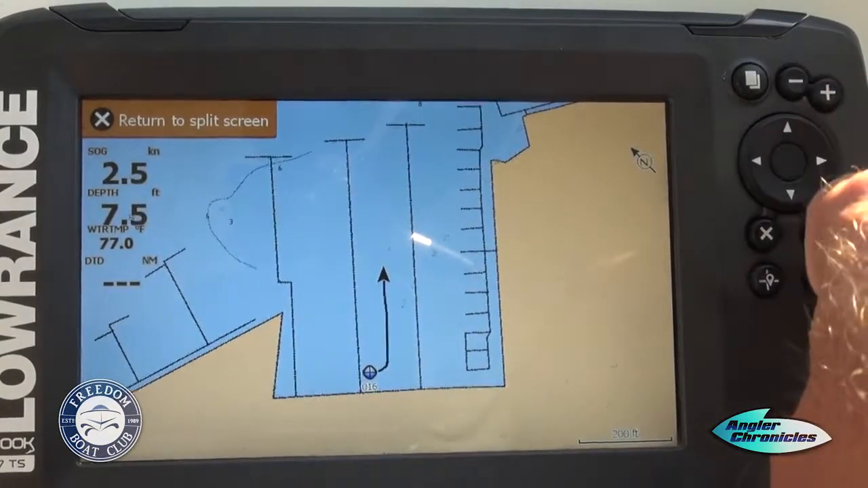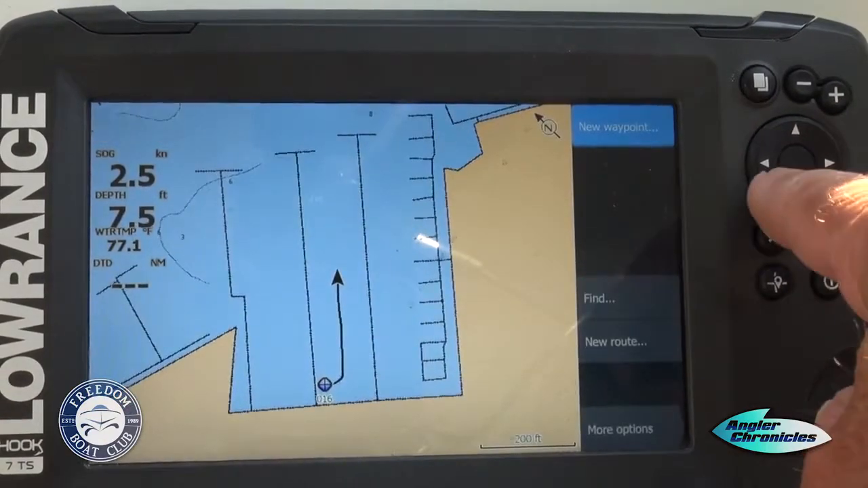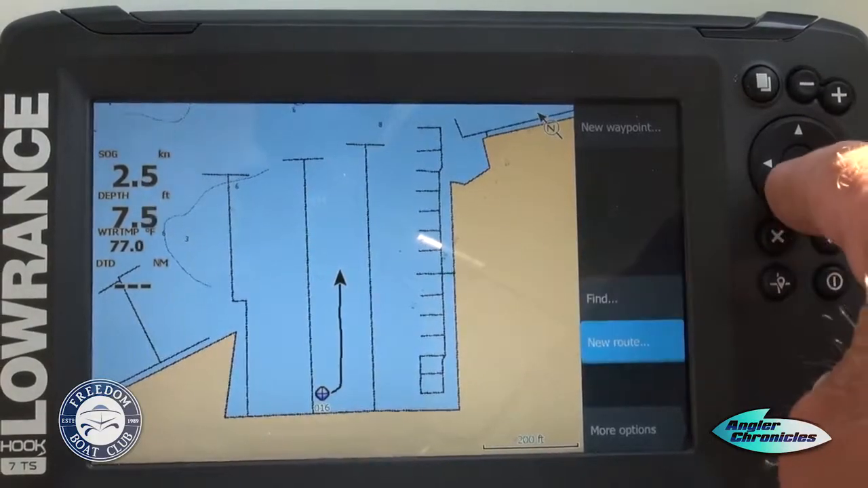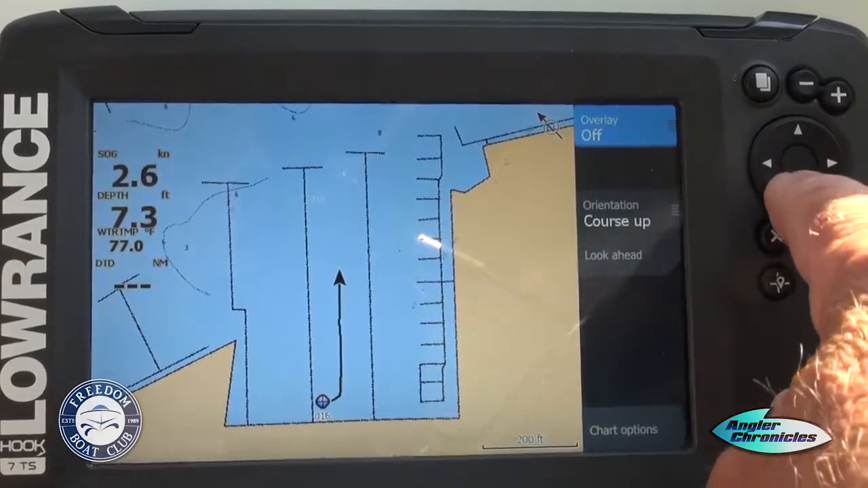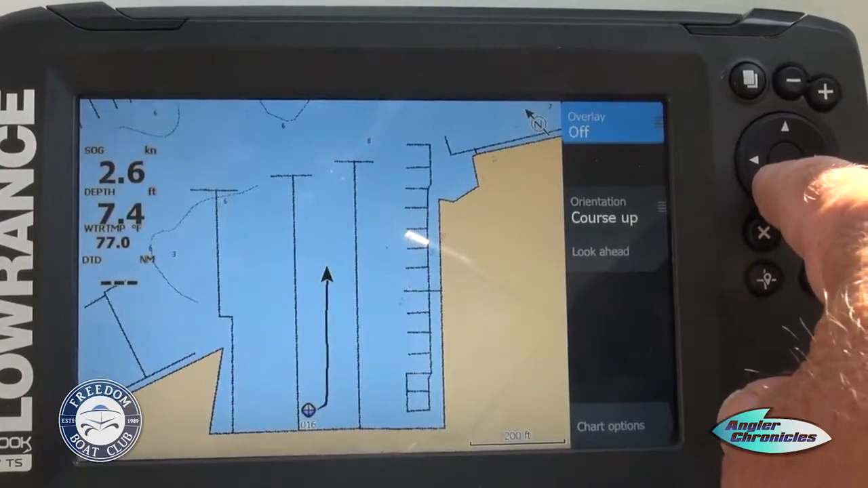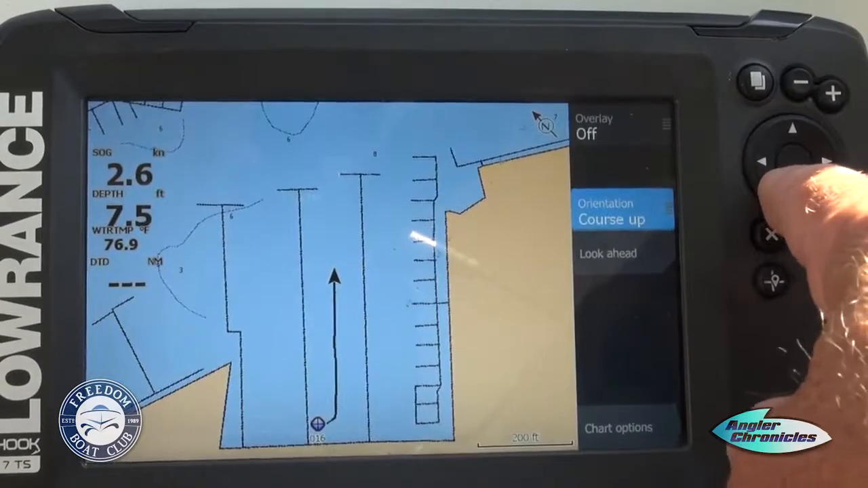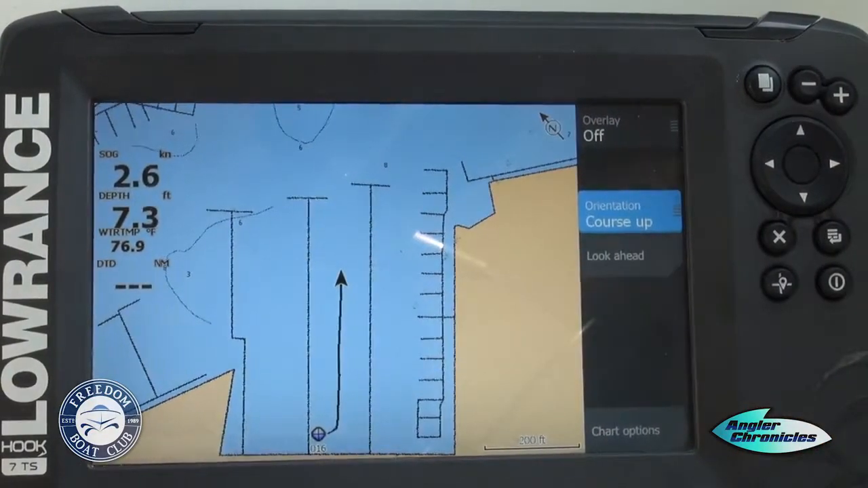If you hit your return key, right, we're going to have things that are going to happen up here. New waypoint, find, new route, more options. If we come over here, okay, if we take a look, we can overlay certain things on top of here. We can actually have some of our graph information come up here to see where you've recorded. And right now we have course up, and it's totally a matter of preference.